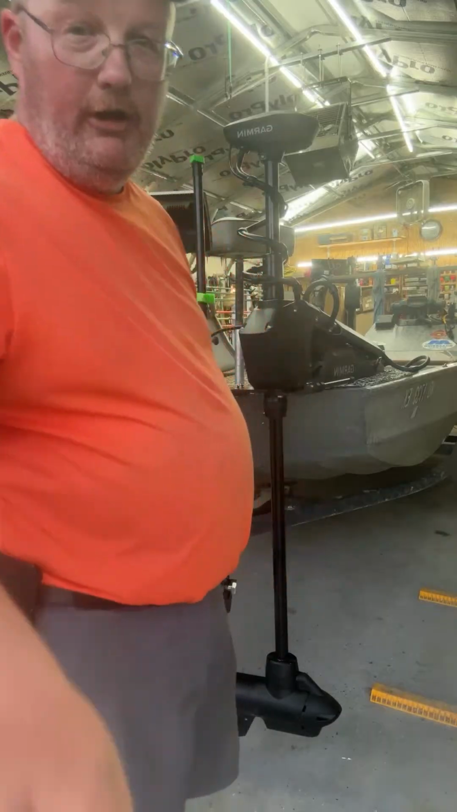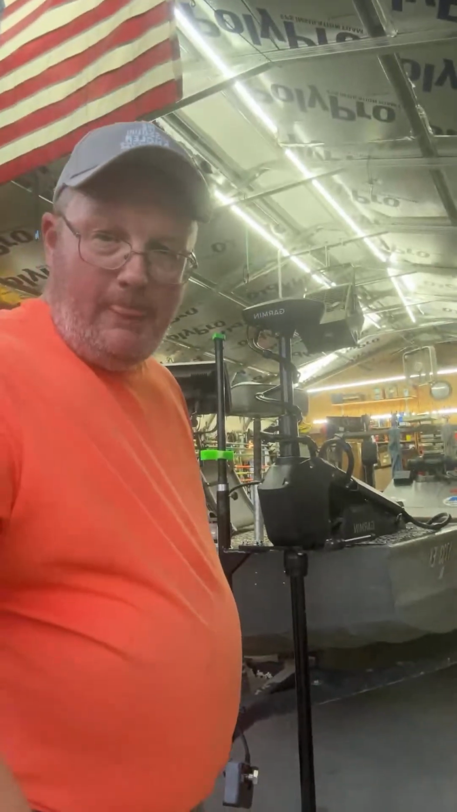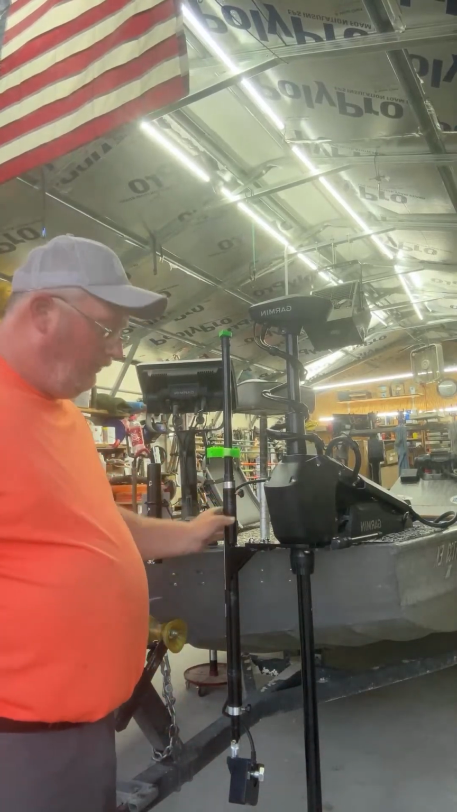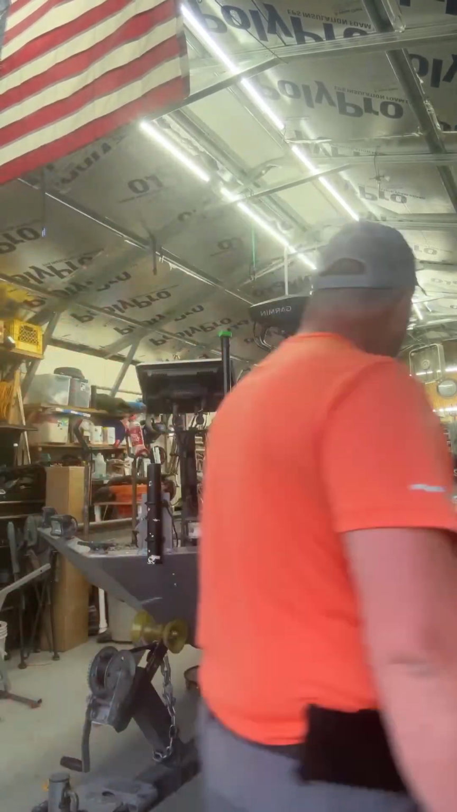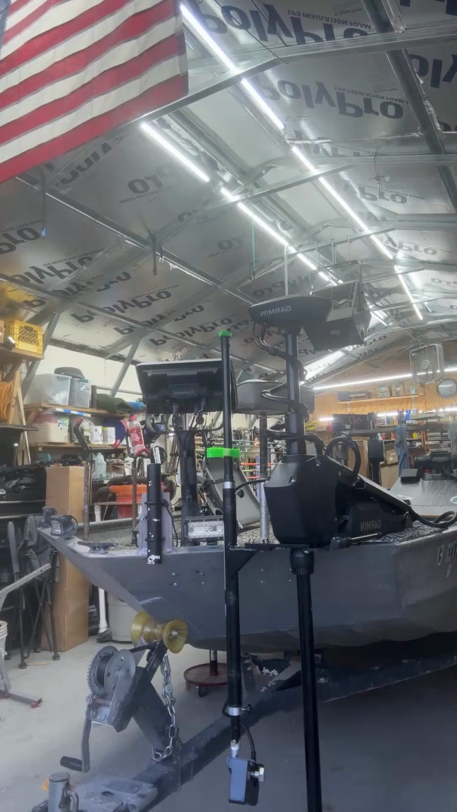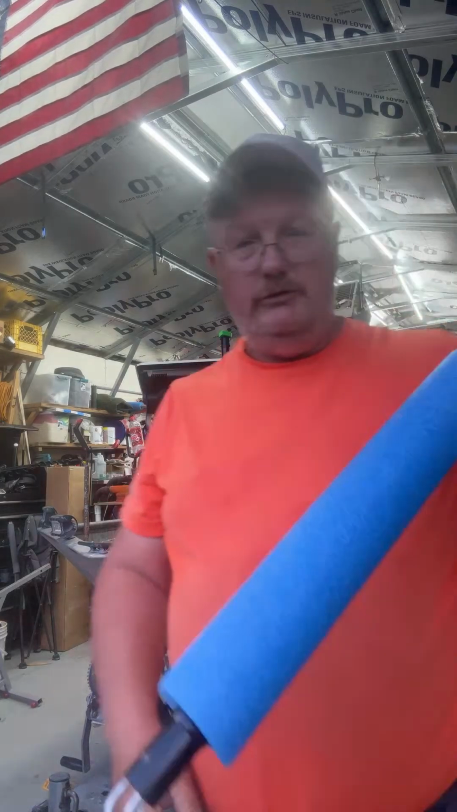Sorry, All Aboard, if you're on here, it wasn't necessarily your fault. Price on this, Scott, for the All Aboard with the standard handle, which is, here's the standard handle right here.